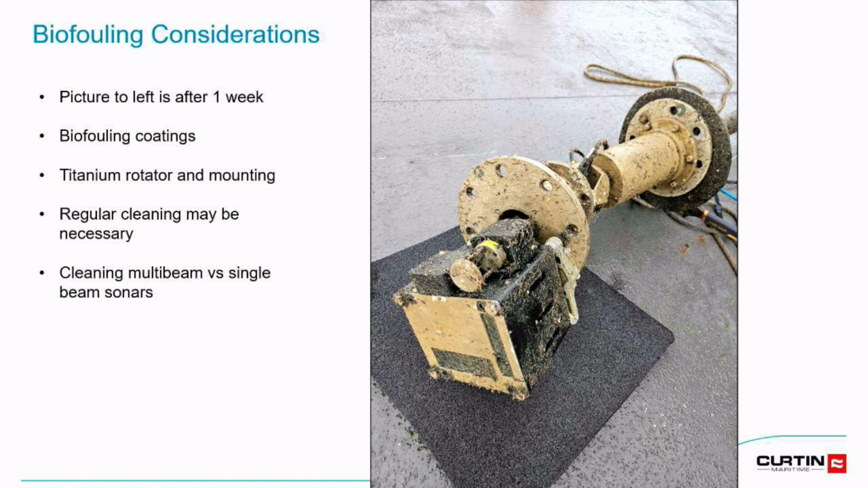And then you want to consider multibeam or single beam for cleaning, because with the single beam system, the transducer is inside that dome, so if you clean it off, you're not actually scratching up the transducer itself. It's just the dome around it. So you can be a little bit more aggressive with it and clean it off. But with the multibeam, there are a lot more sensors down there, and you don't want to be messing everything up.